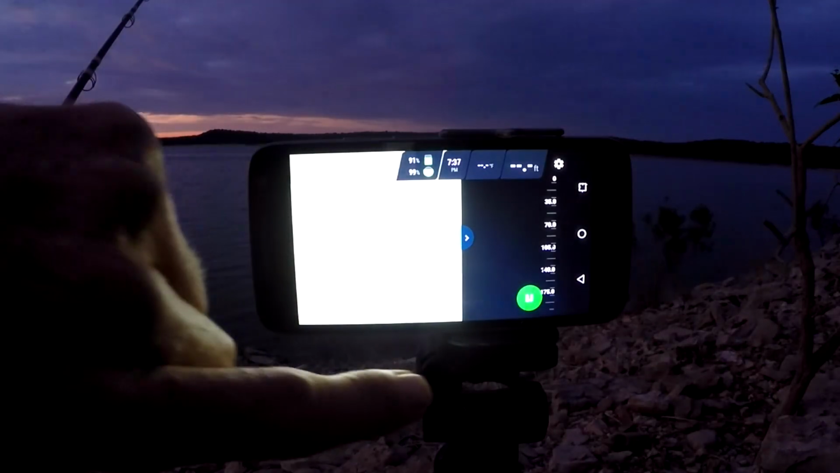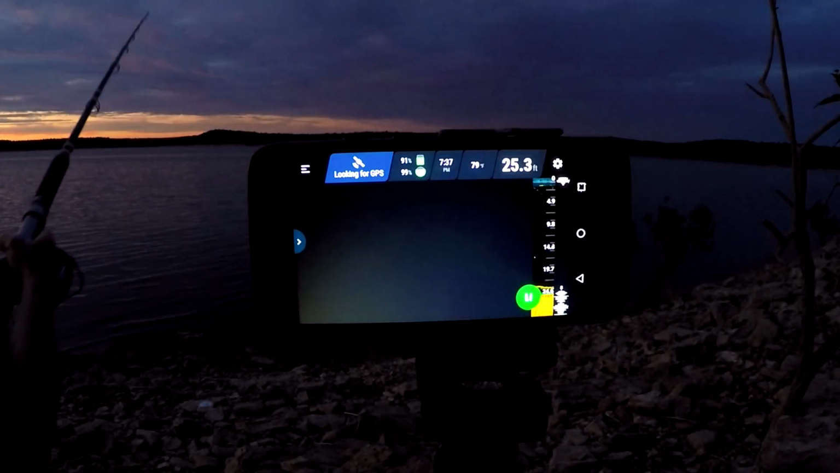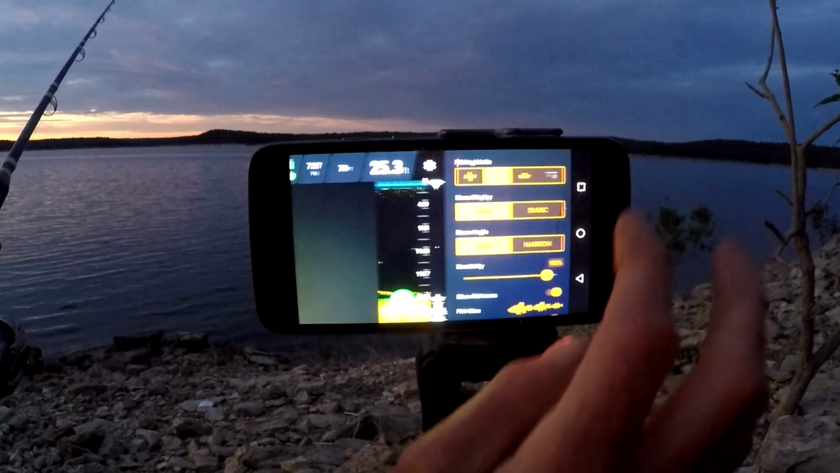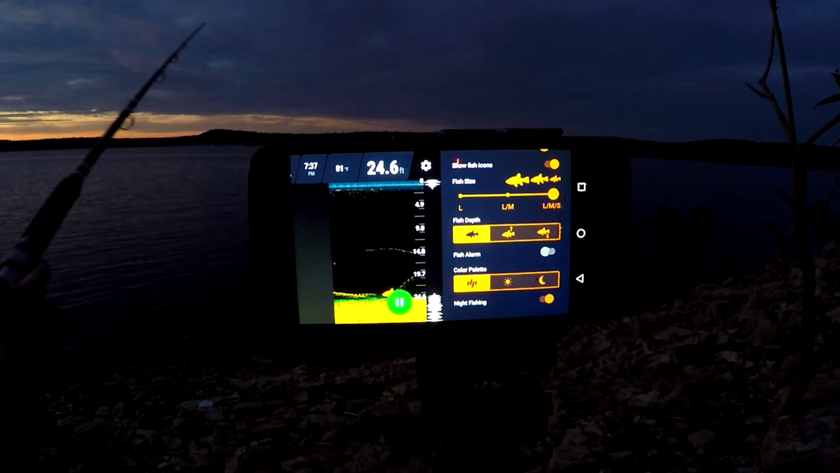We are doing a bank session. Alright, I'm going to go ahead and turn on the night light. Night fishing. If I can see where it is. There we go. And this is the light I was talking about for the night fishing. It makes it very easy to see in the dark. It's pretty cool.